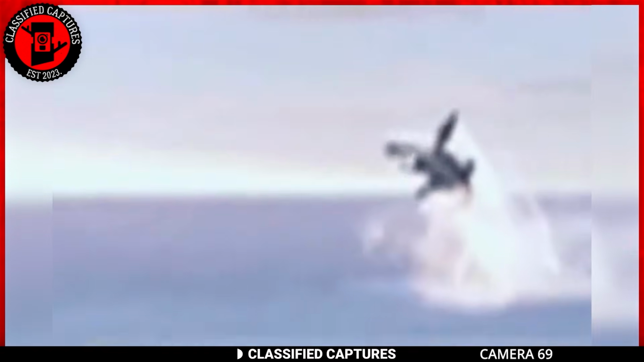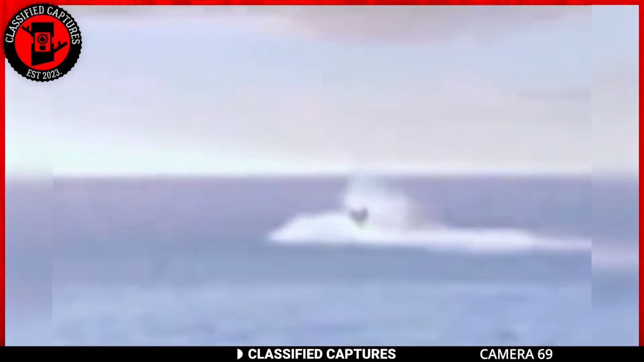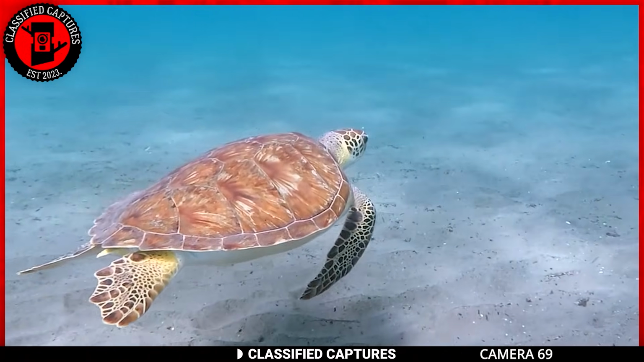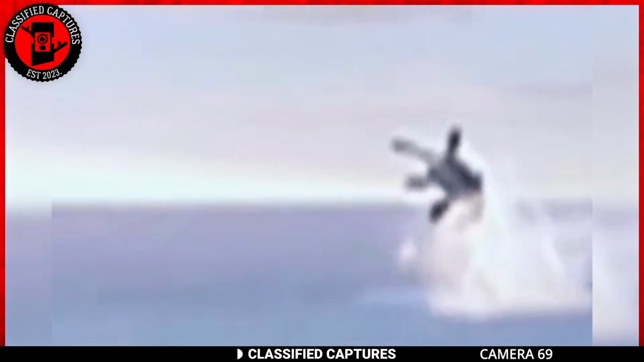I thought these guys were slow. Just look at how it pulls a few acrobatic skills before diving back into the water. That was amazing. I bet a dolphin could never pull that. So next time you see a turtle moseying along, just remember, beneath that seemingly laid-back exterior might be a sea ninja turtle.